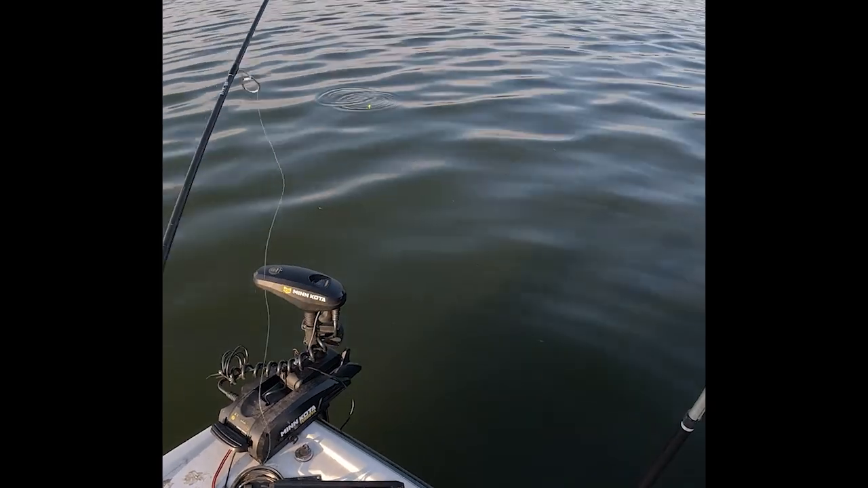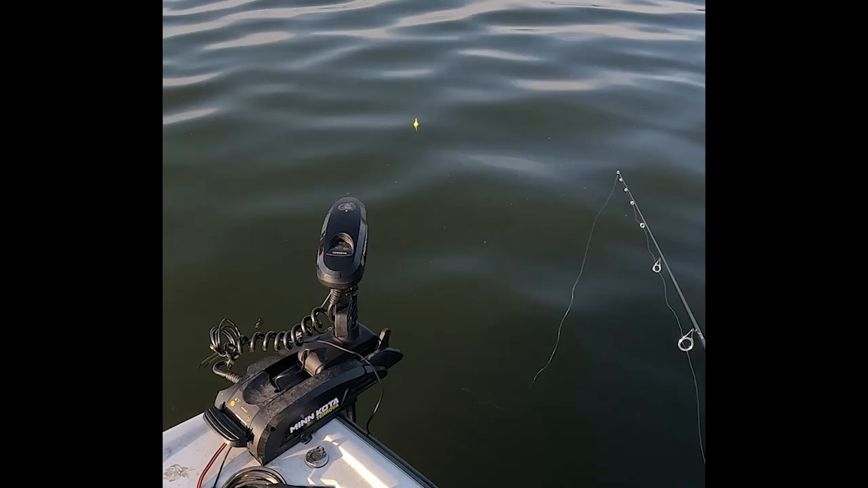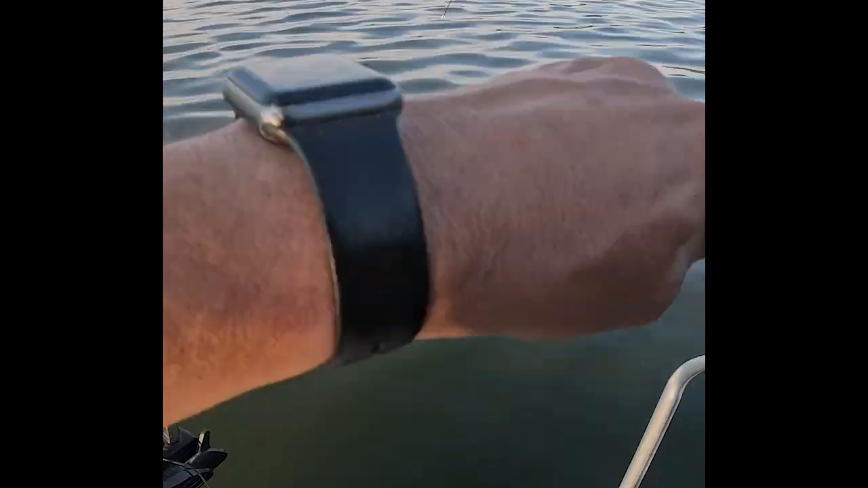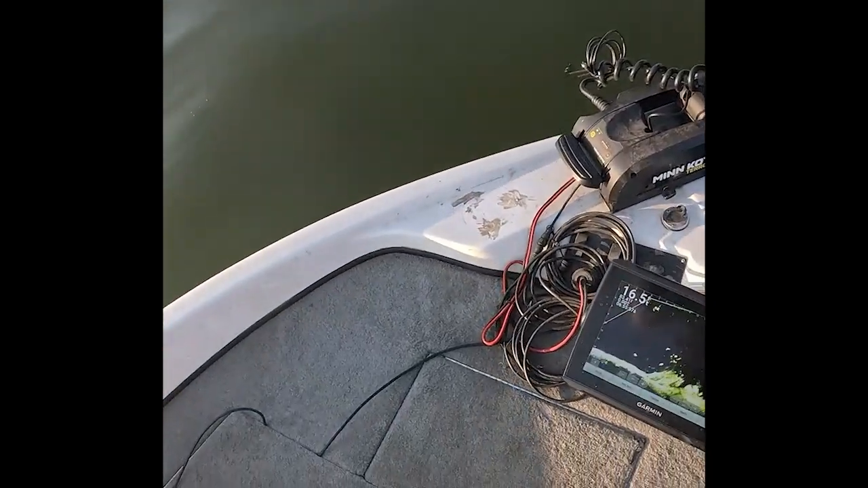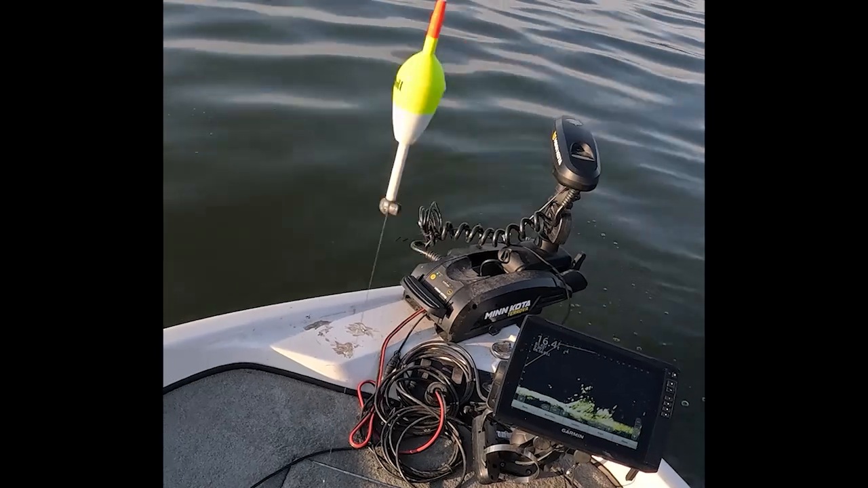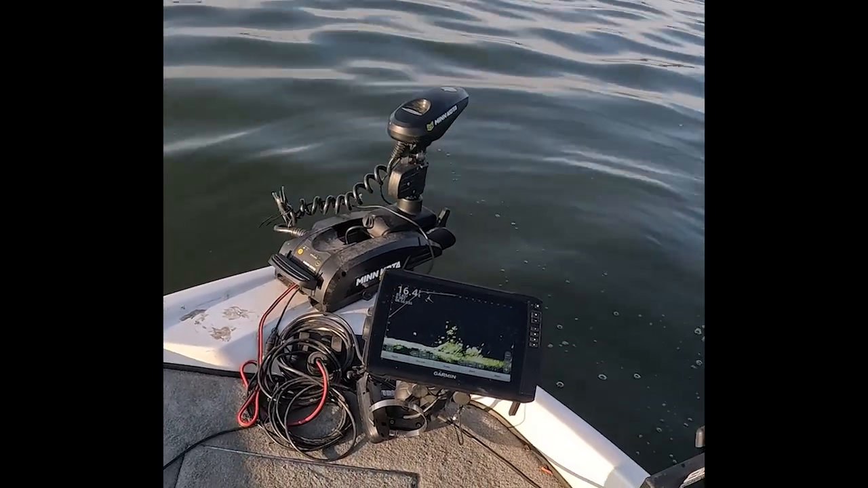Let's catch another one. Nope. There we go. Got him. I mean, I just rolled up here and I've already got, what, four? Oh, that's another. That's a good fish, if I can get him in the boat. Yeah, that's a good one. Every time I catch one like this, I'm regretting not keeping them.